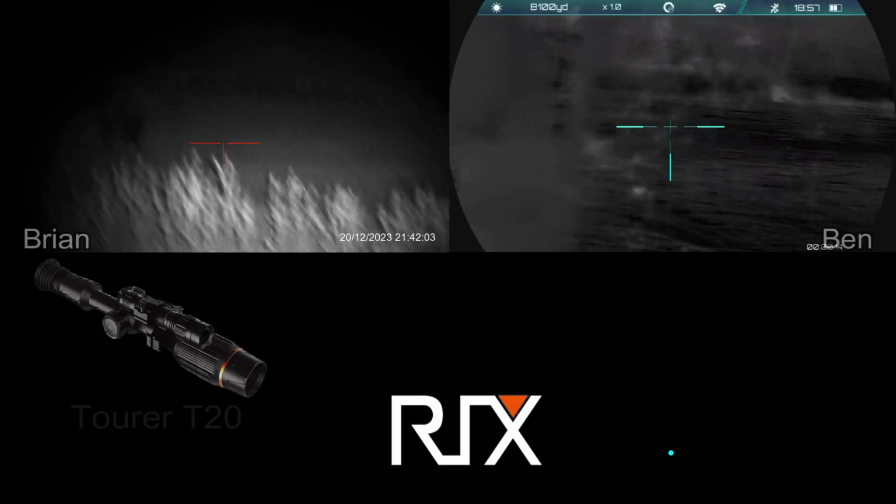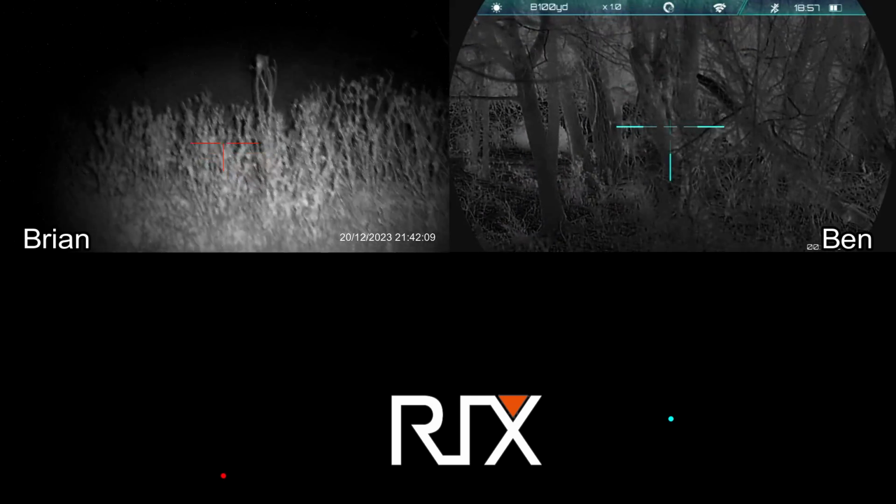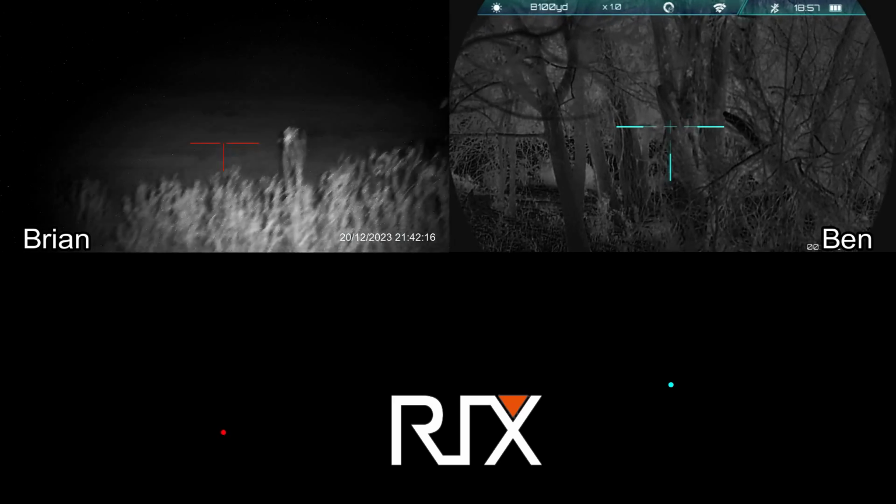We've got hogs on the other side of the creek from us. And I was going to take the one hog out in the open. I was going to let Ben try to shoot one of the hogs off to the right, but Ben's telling me that there's too much brush off to the right and he doesn't think that that's going to be a viable shot. So we're going to get moved across the creek.